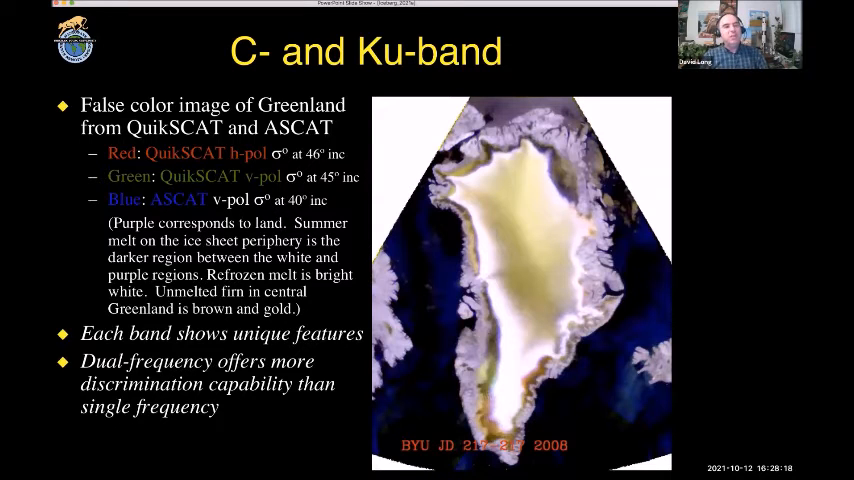Here is a summer image collected with C-band data from the ASCAT scatterometer, and Ku-band data from the QuikSCAT scatterometer. You can see in the radar data a very bright band that's white here and a kind of golden color up in here. The golden color changes due to the amount of accumulation of snow in different areas, regimes, or melting basins.